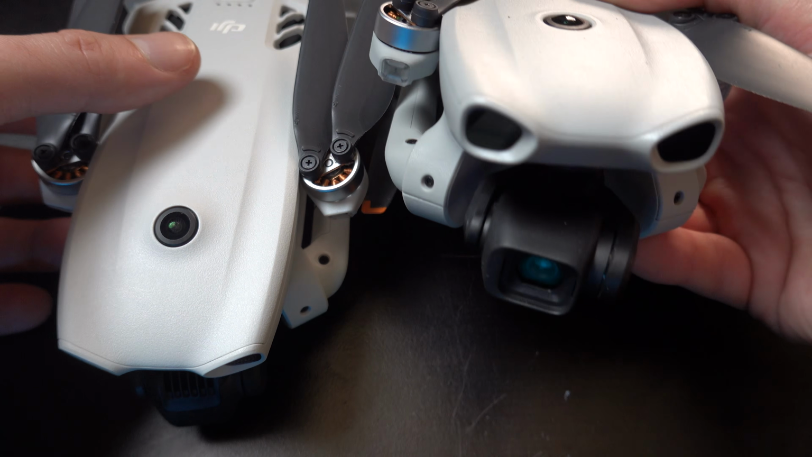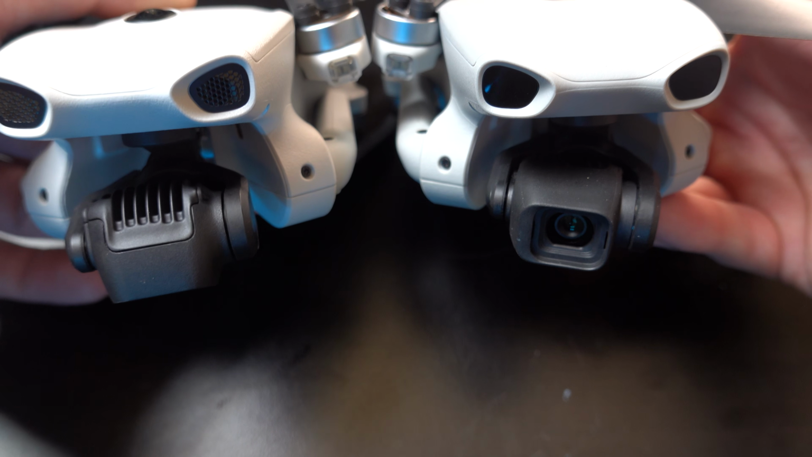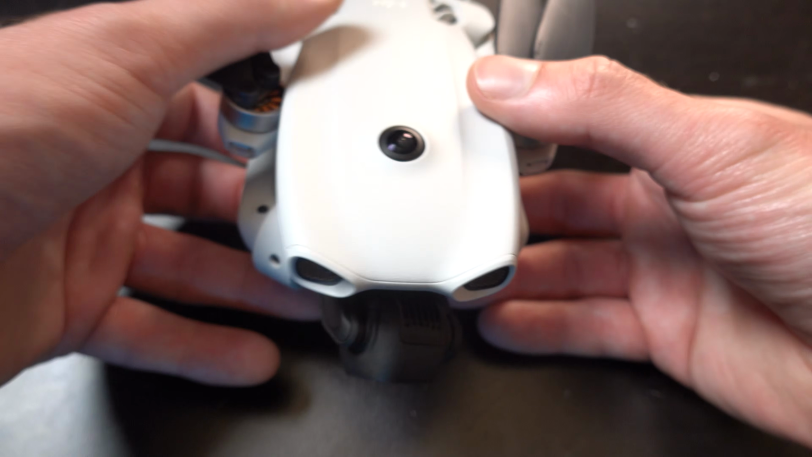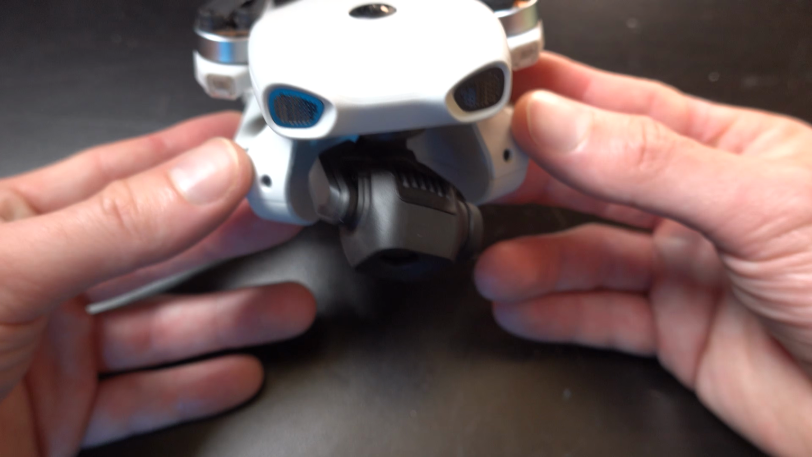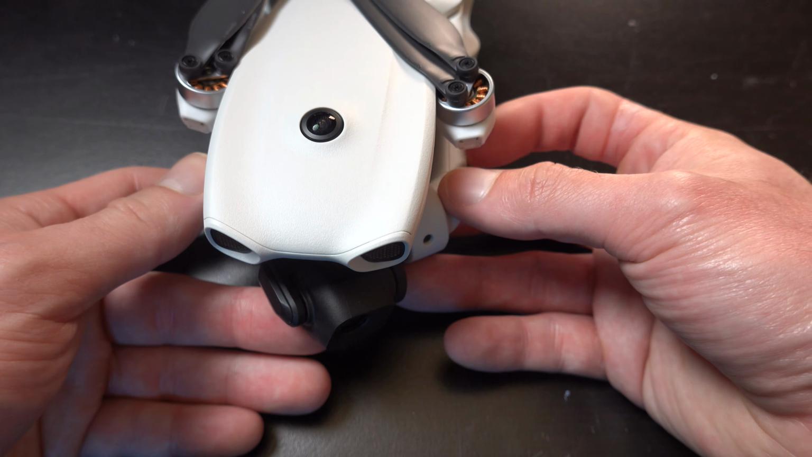The X1 has LiDAR on the front, and it also has a slightly different camera and a larger sensor. This is a 1/2 inch, and this is a 1/1.3 inch, which ends up meaning that you get a little less noise and a little higher quality, something to consider when you are purchasing drones.